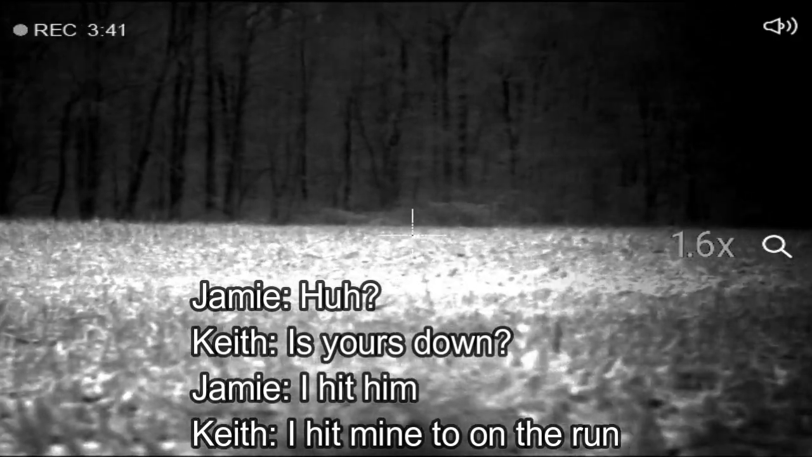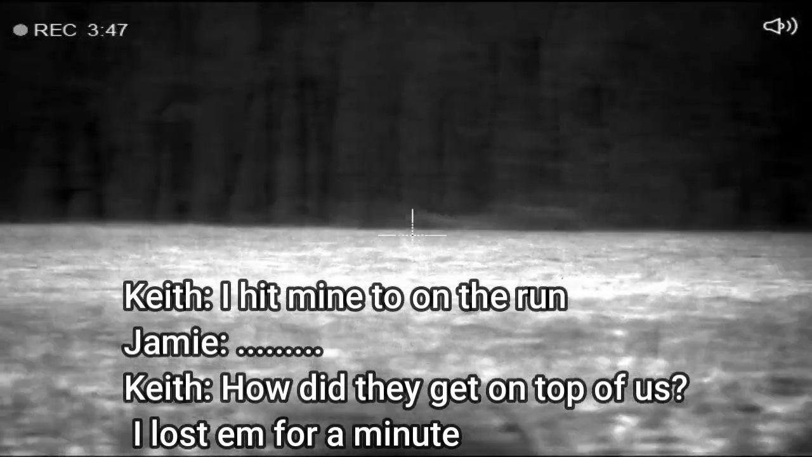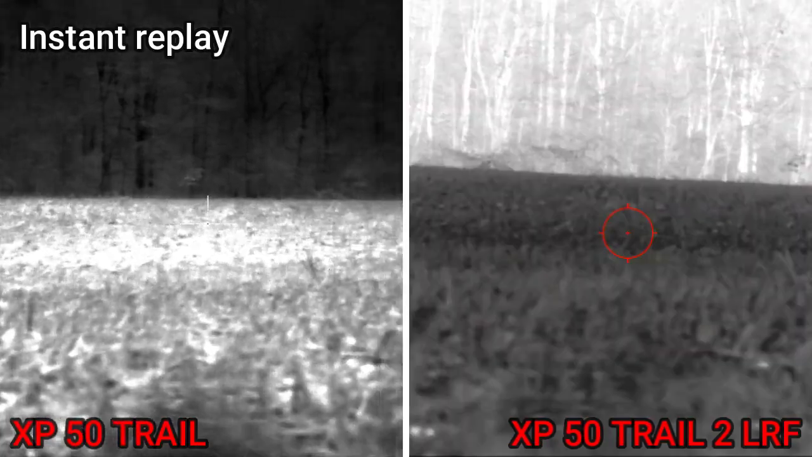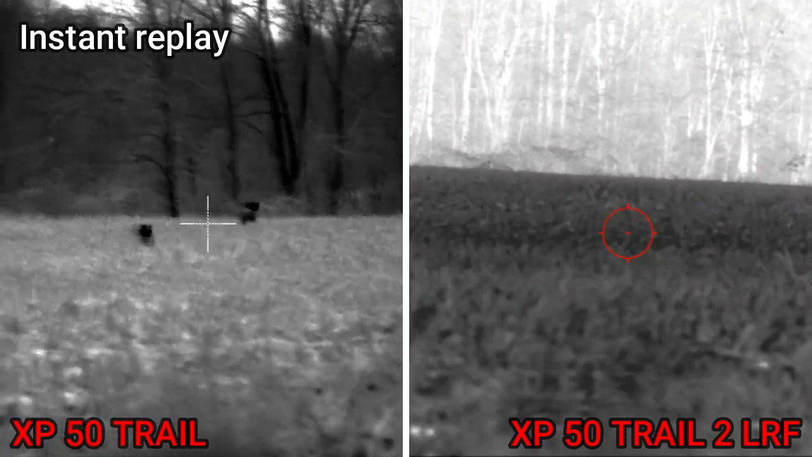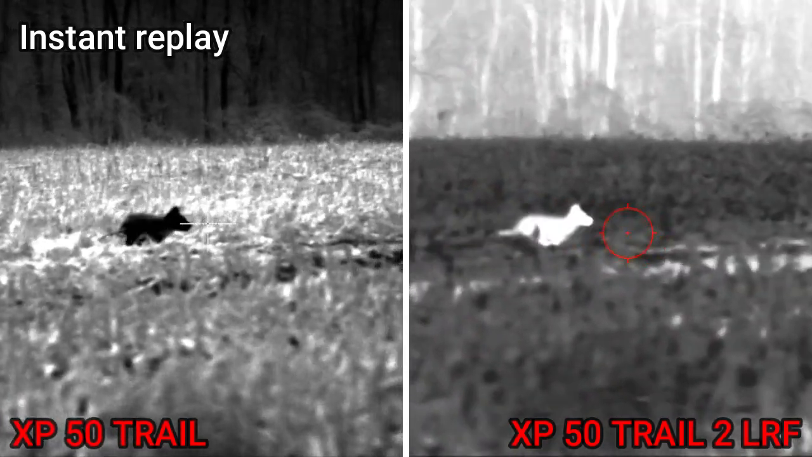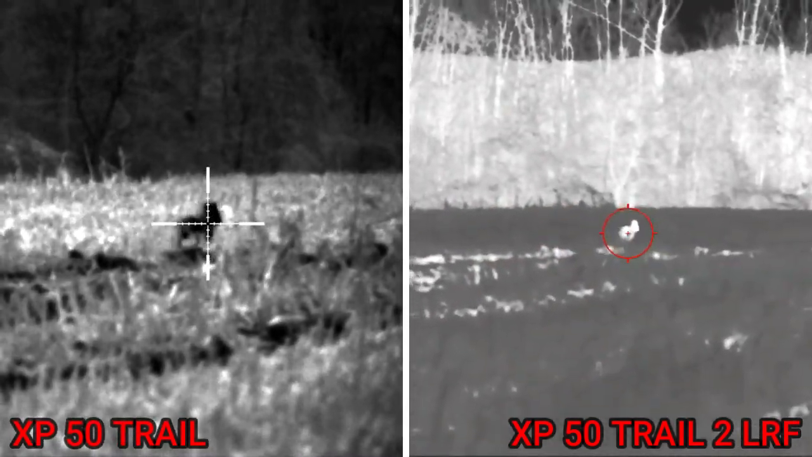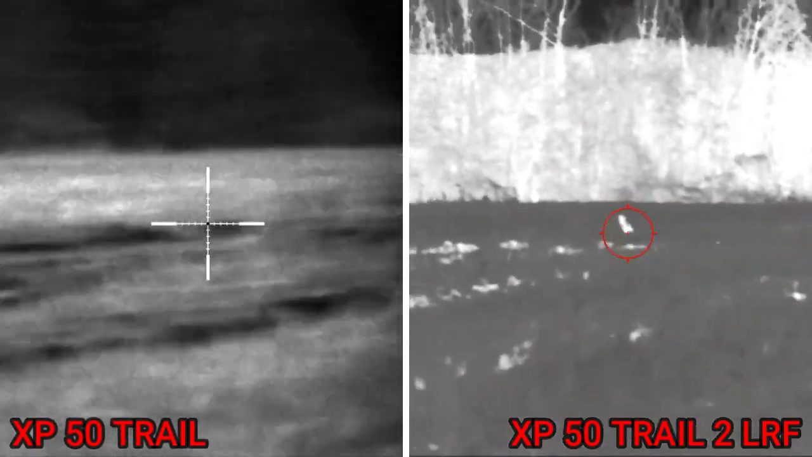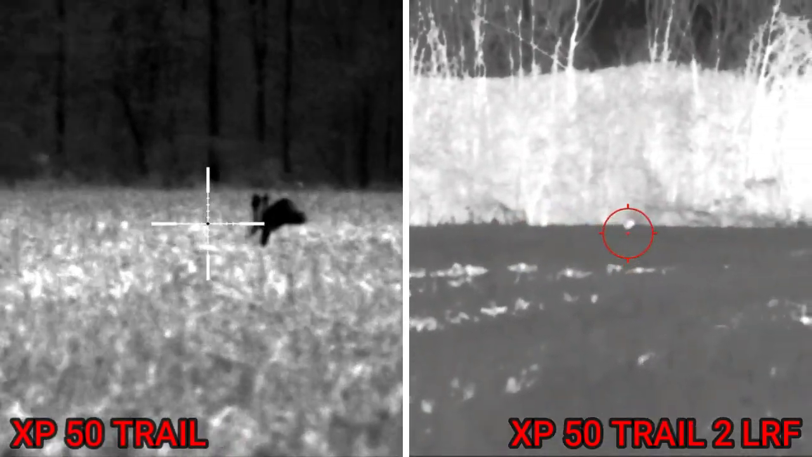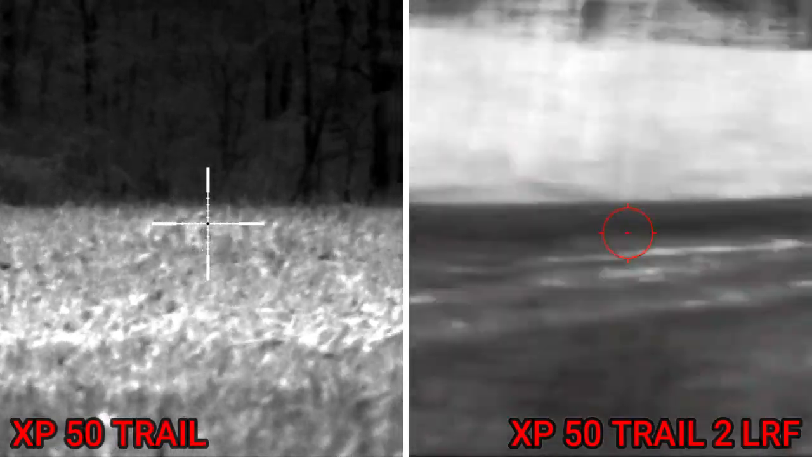Is yours down? I hit mine too on the run. How'd they get on top of us? I lost them for a minute. Heck yeah. That was awesome.